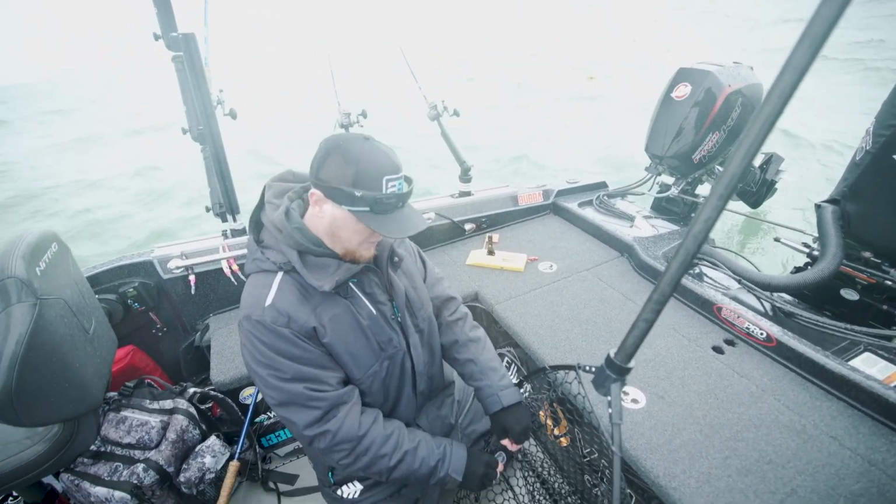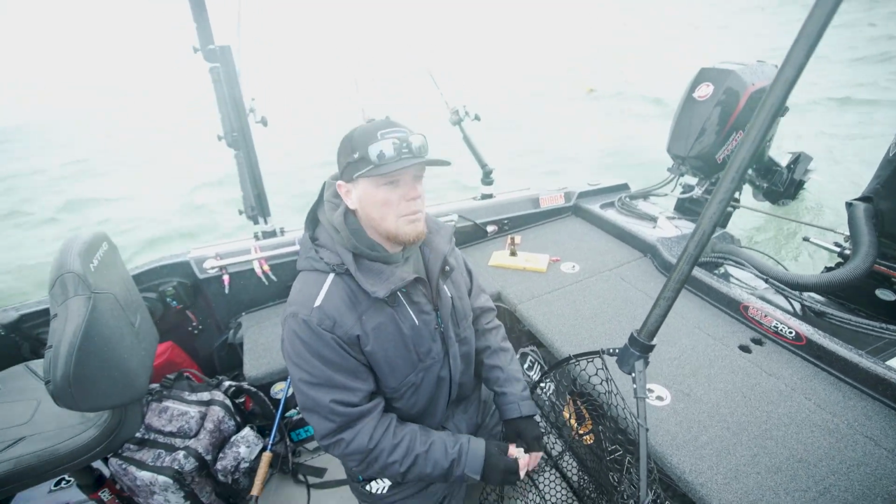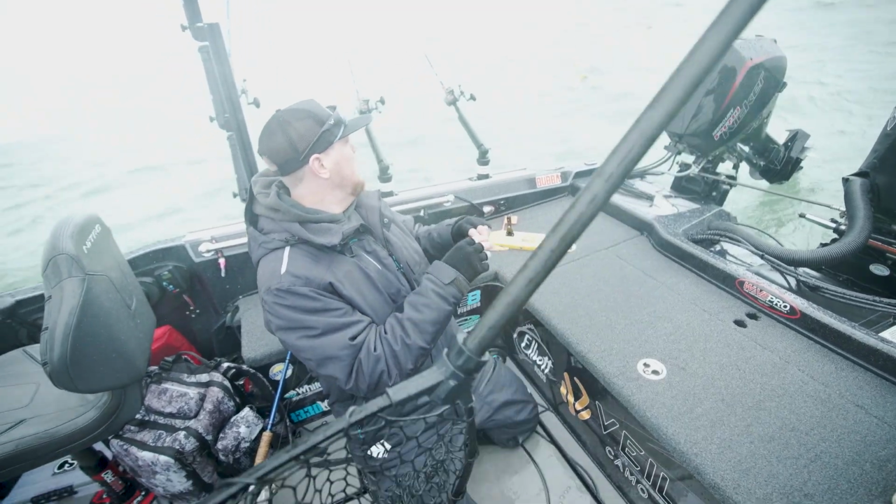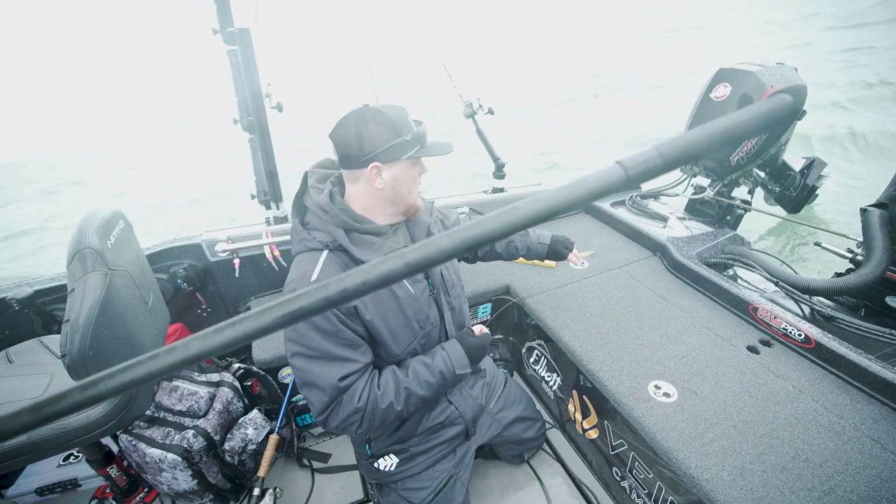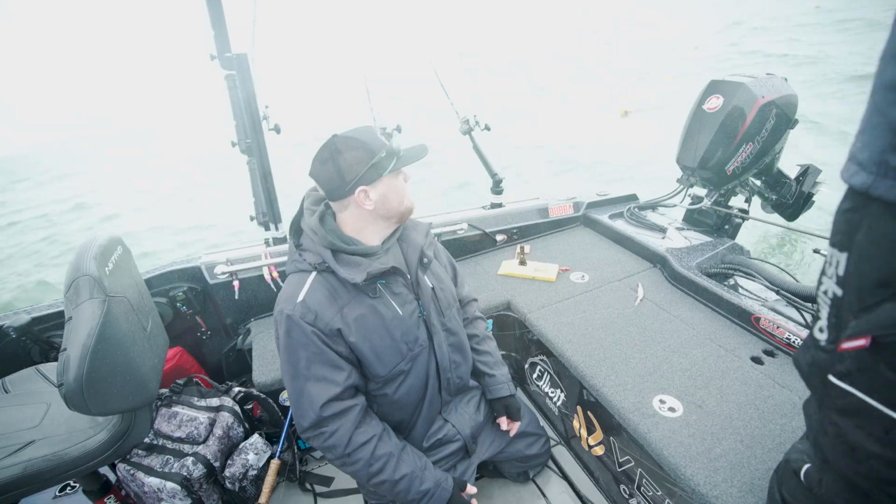The first hour out here was definitely rough. We lost a couple and we weren't marking a whole lot, so we kind of moved around a little bit. Found a pot of fish out here, a little further south, and they're hitting.